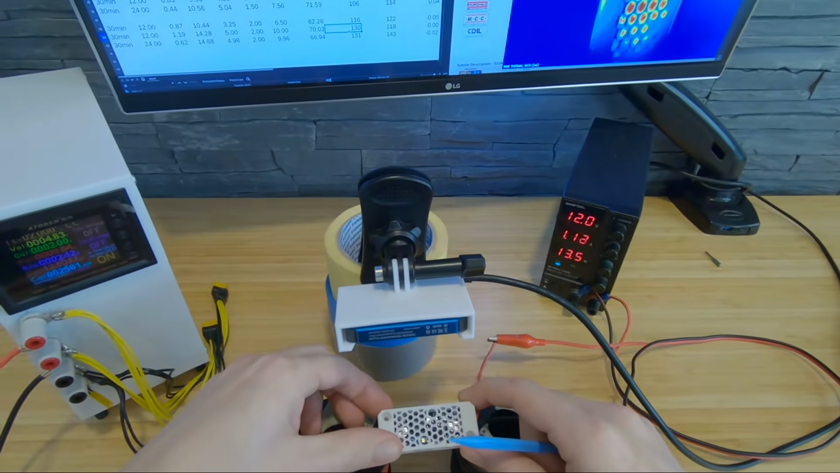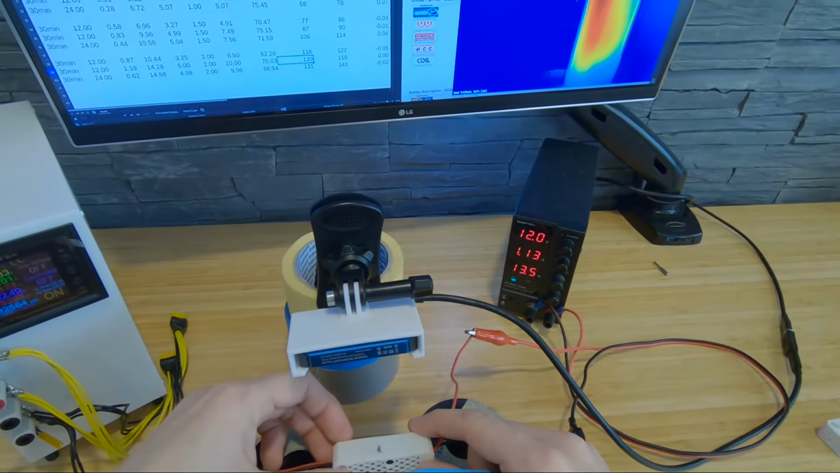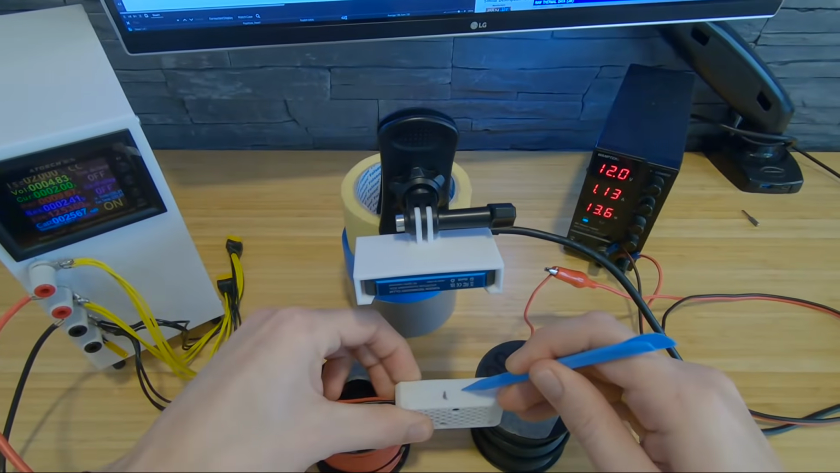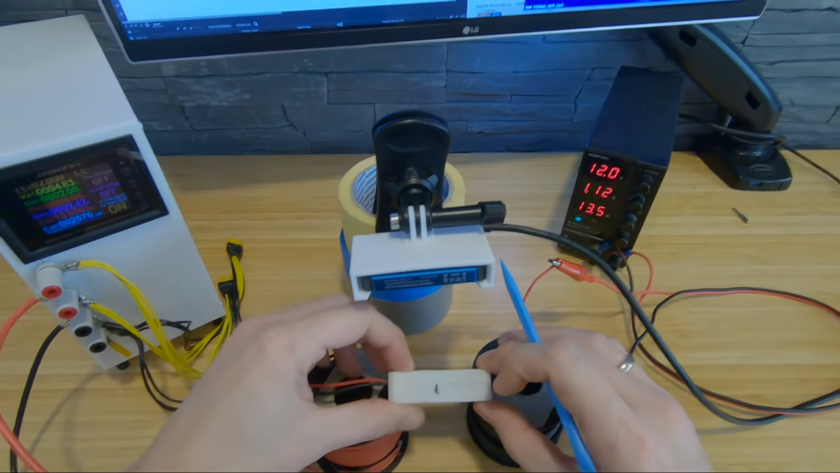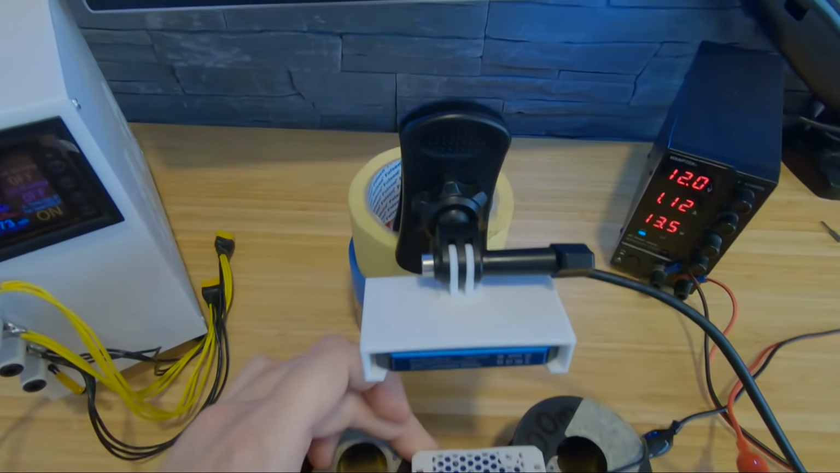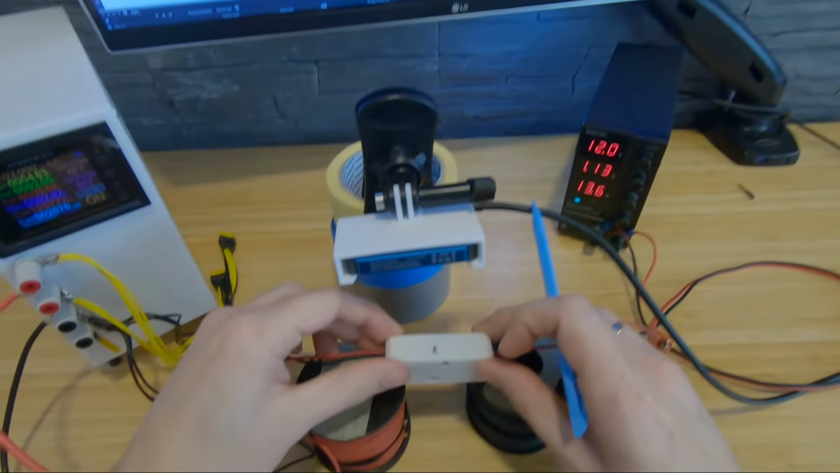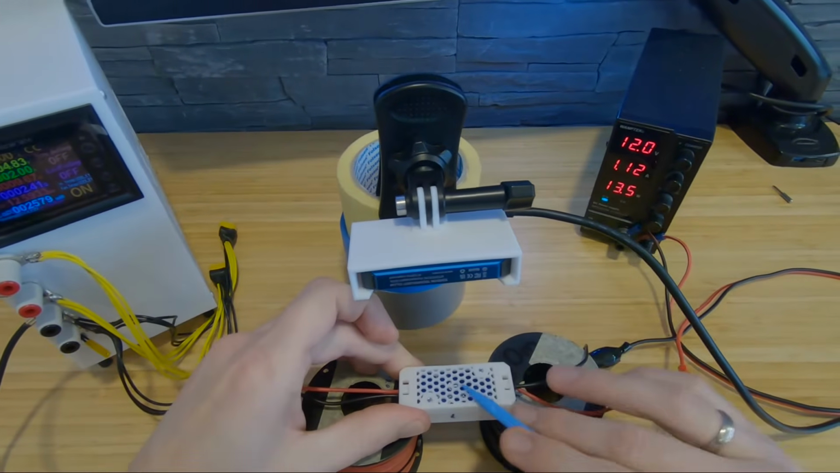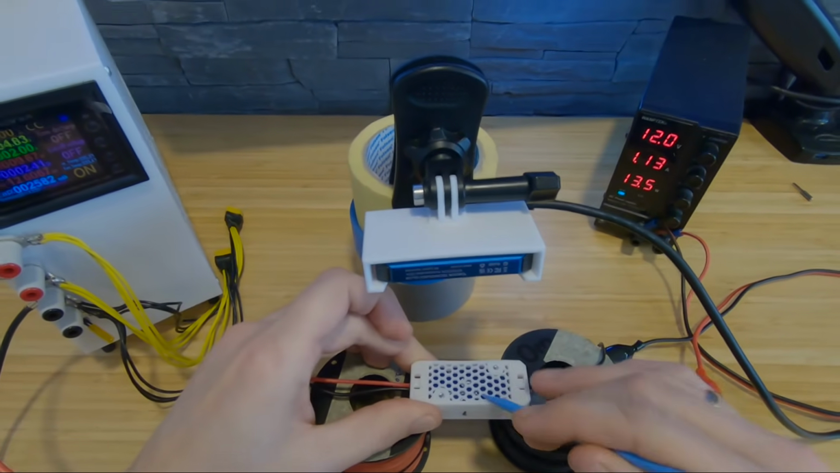Let's see the side. Where's the diode? Okay, 74. Yeah, flex. Yeah, we're good here. And at the bottom, oh no, there's a give. But not bad. I thought it would collapse, but it didn't. But yeah, it's soft. It's holding it.